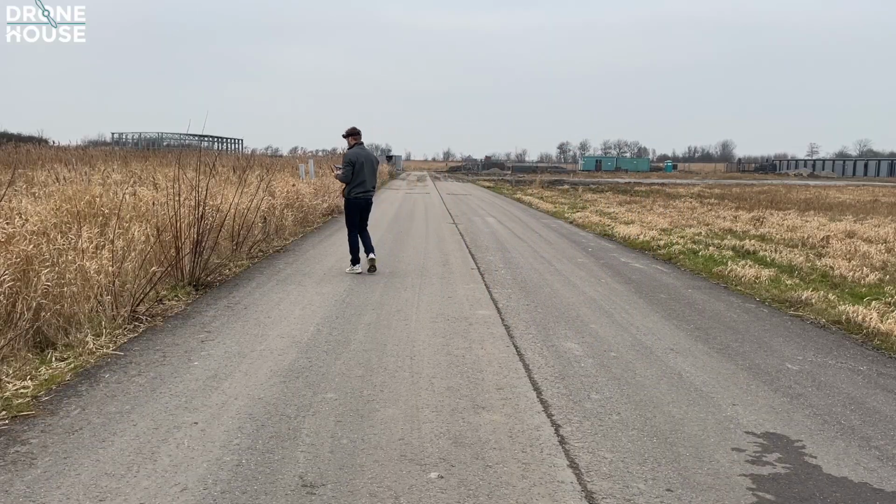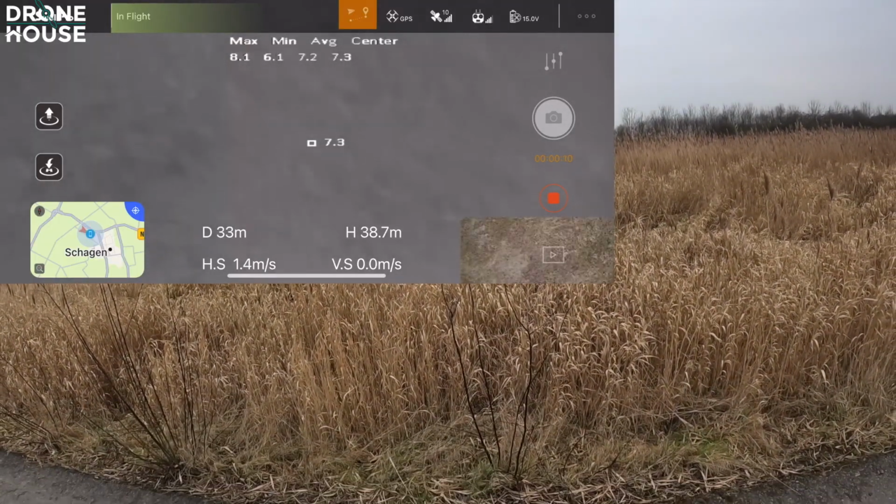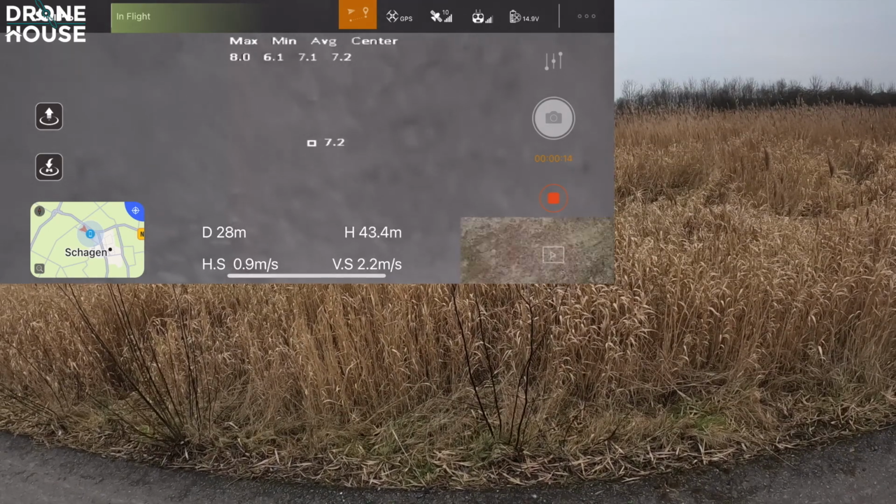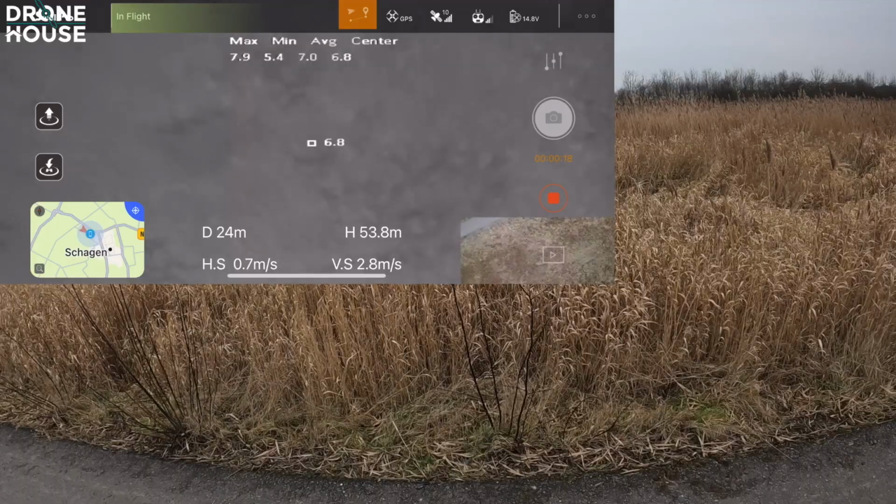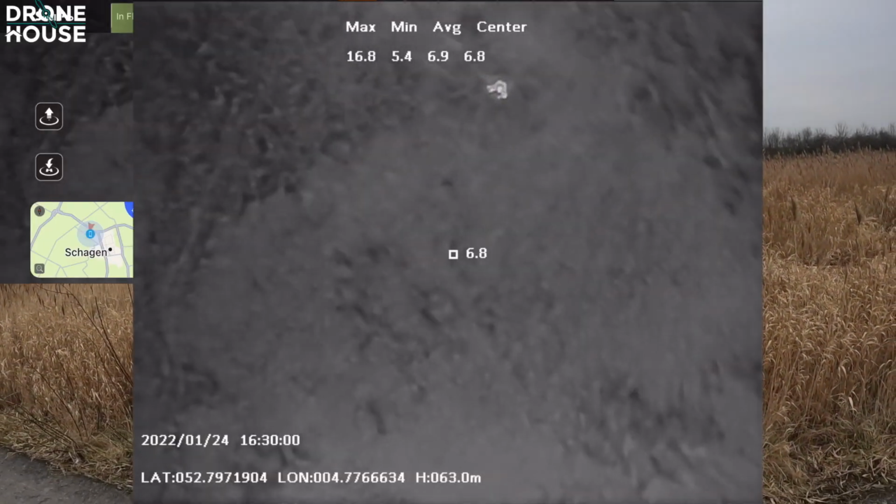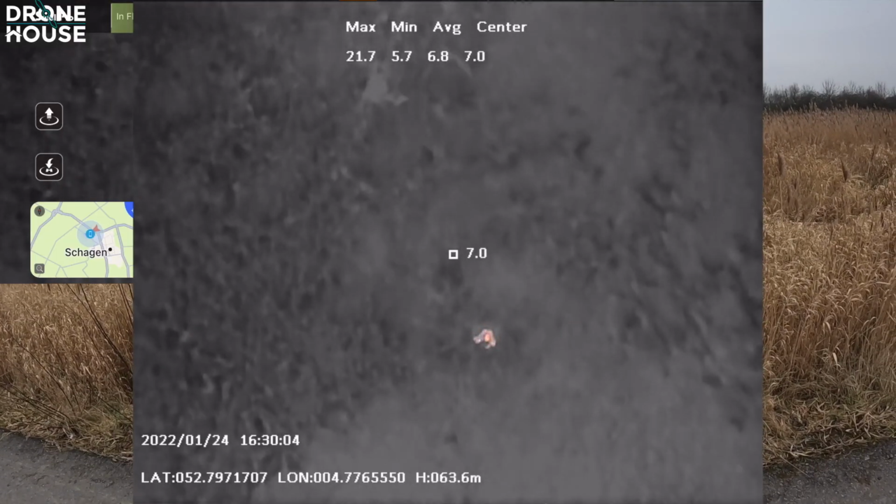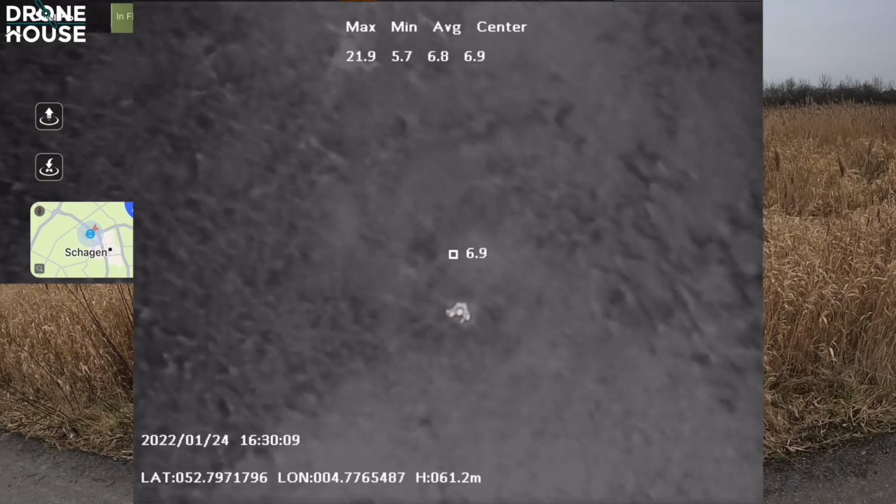And search the field. Okay, let's see if I can find Tycho. I'm going to go a little bit higher, because with a 90mm lens you don't need to go very low. So let's go to like 55 or 60 meters. Oh, I already see something. I already see something. That was easy. That was very easy.